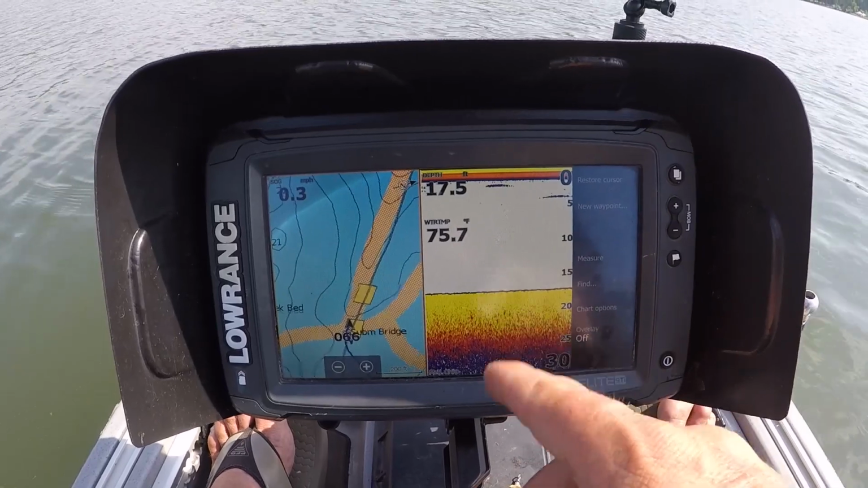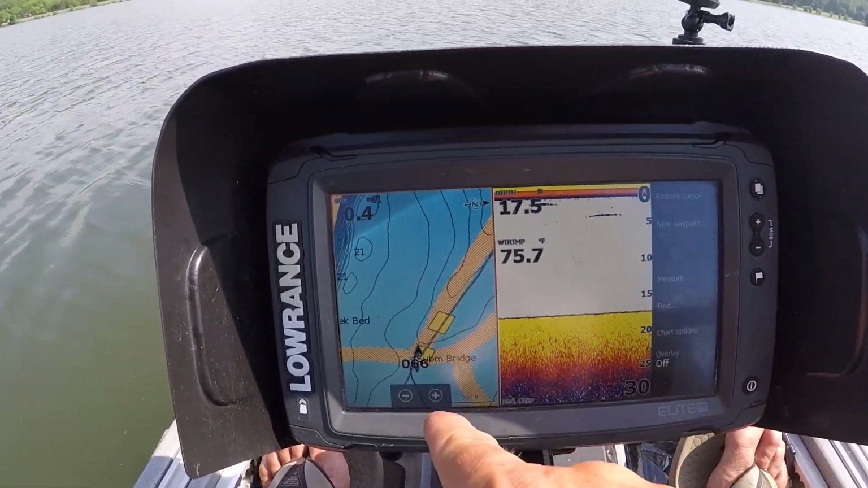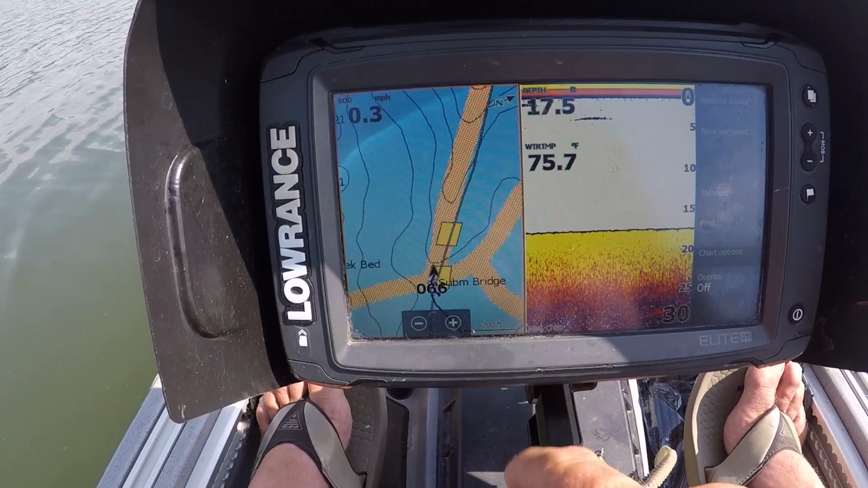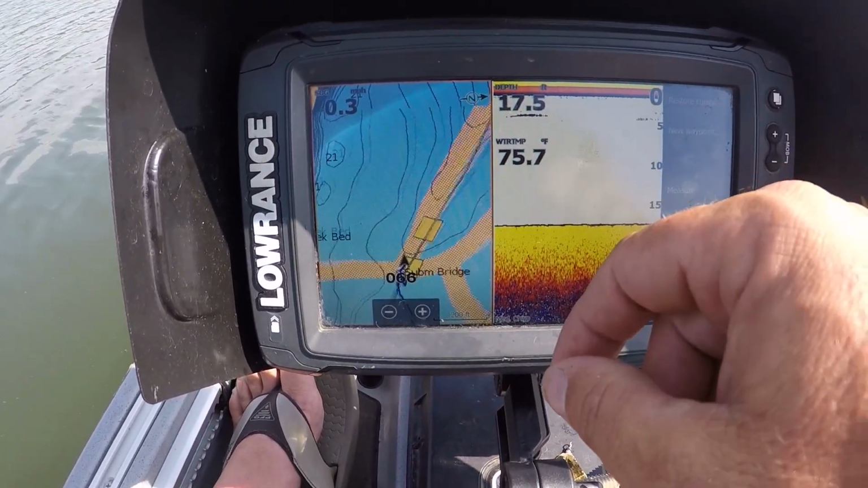So this time of year when everybody's fishing for shallow post-spawn transition fish, I like to get out here and find this offshore stuff. Got a really good setup here. I'm gonna stay zoomed in close so you can see exactly what's going on, but I am right in the middle of the old creek channel right now, 17.5 feet.